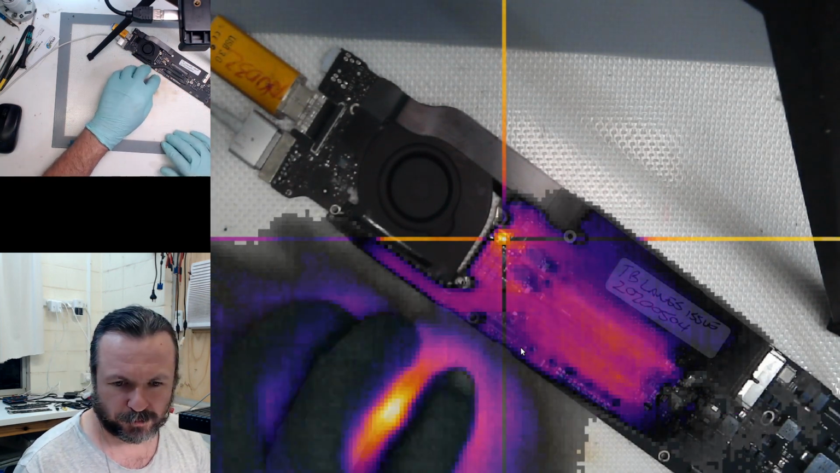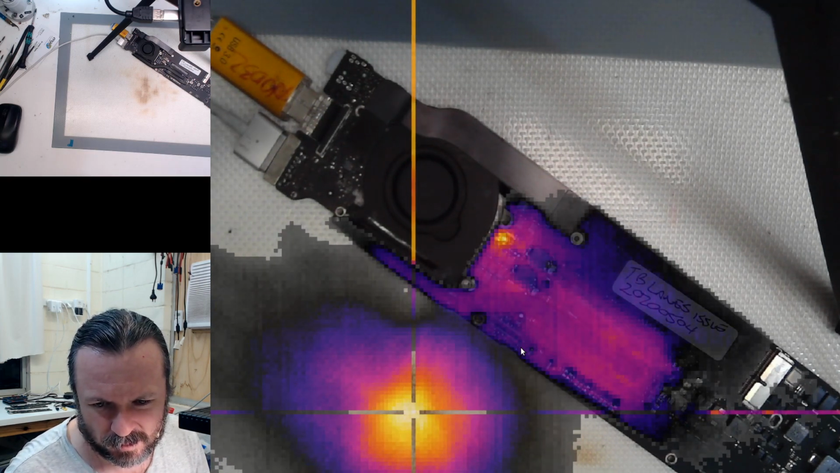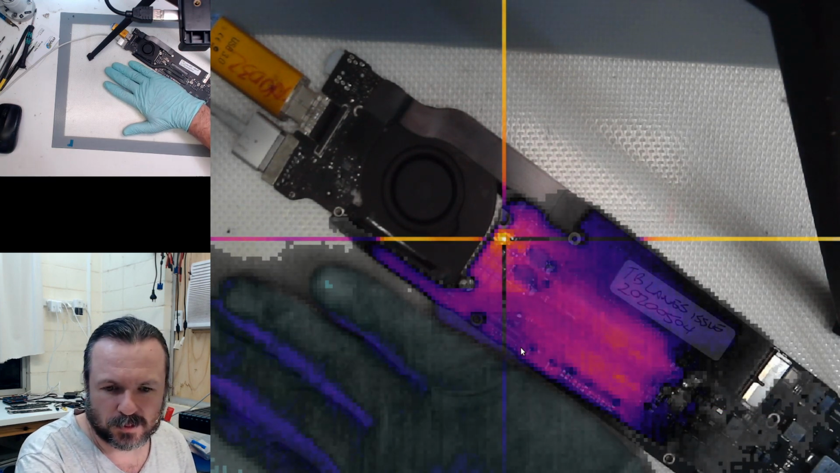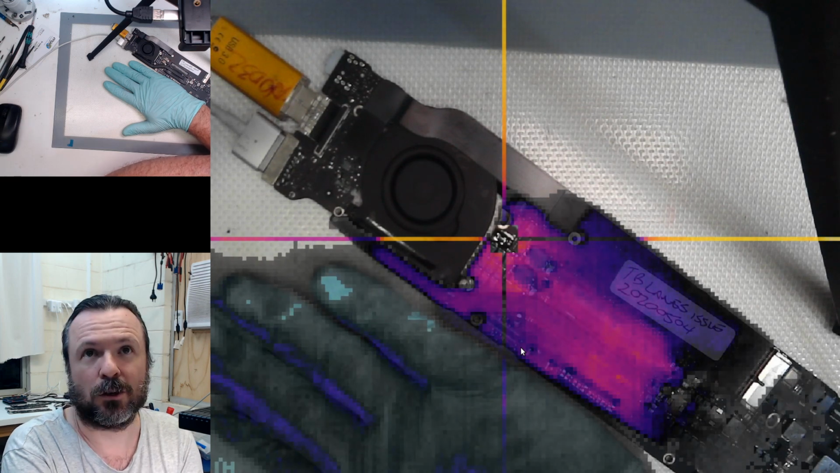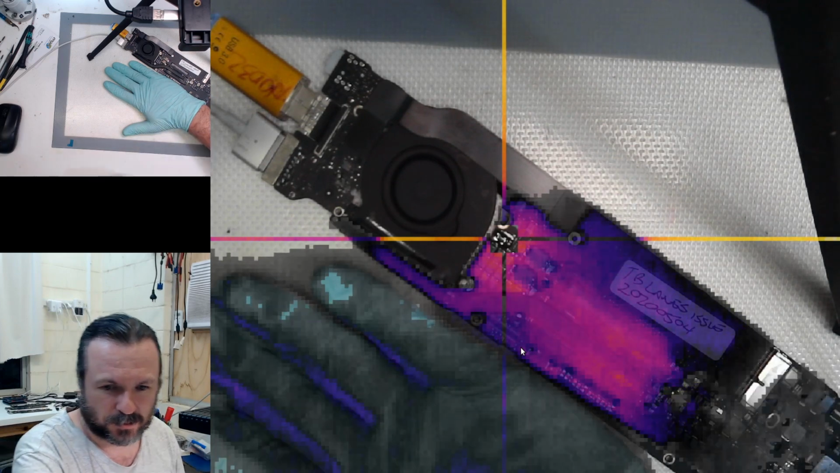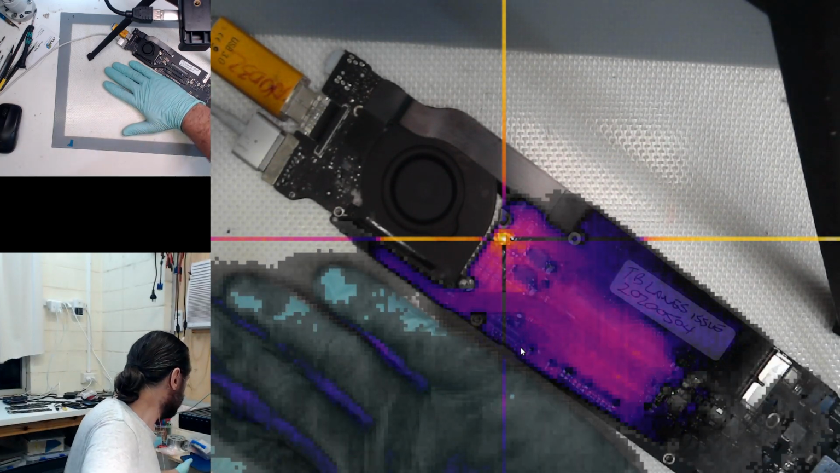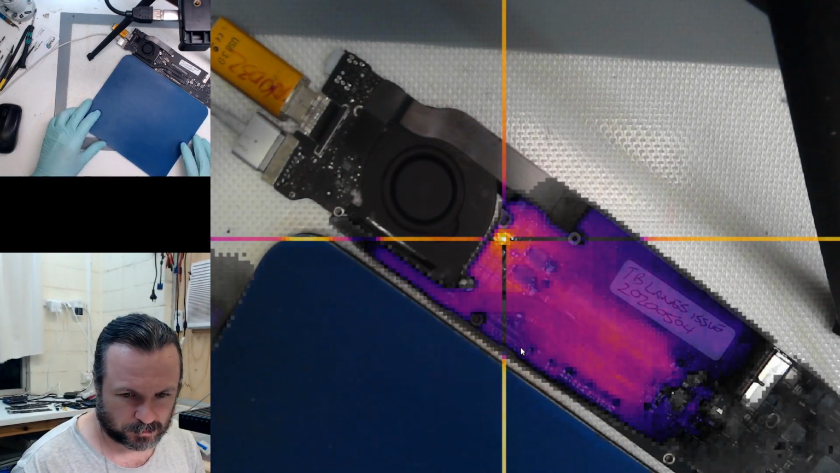The board, this is all hot here because of the... Okay, that's the alignment better. So, yeah. So it's showing the resistor up, so... Okay. Oops. There we go.